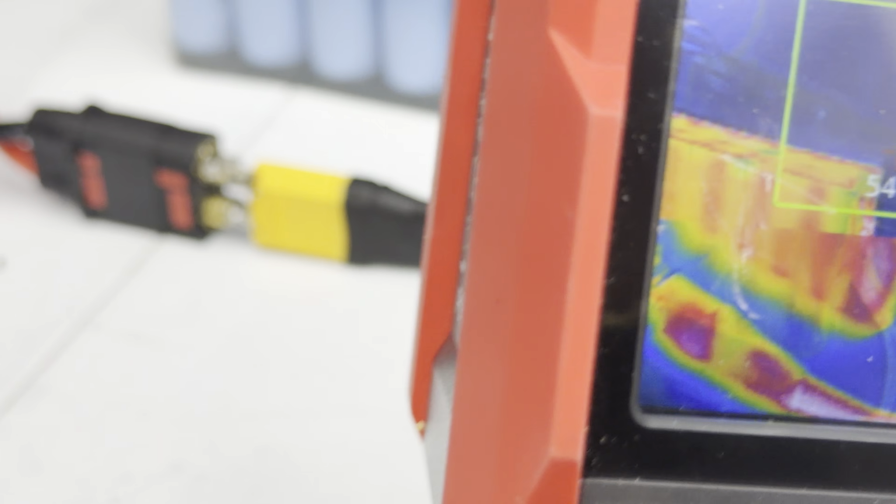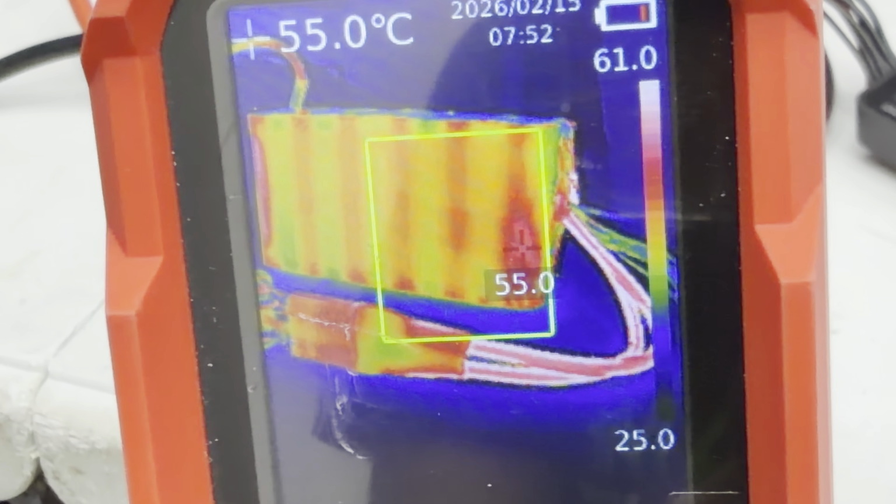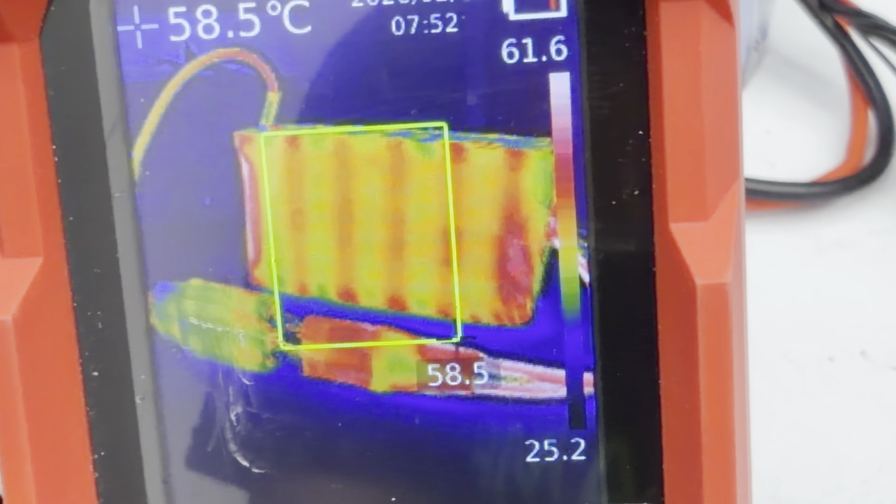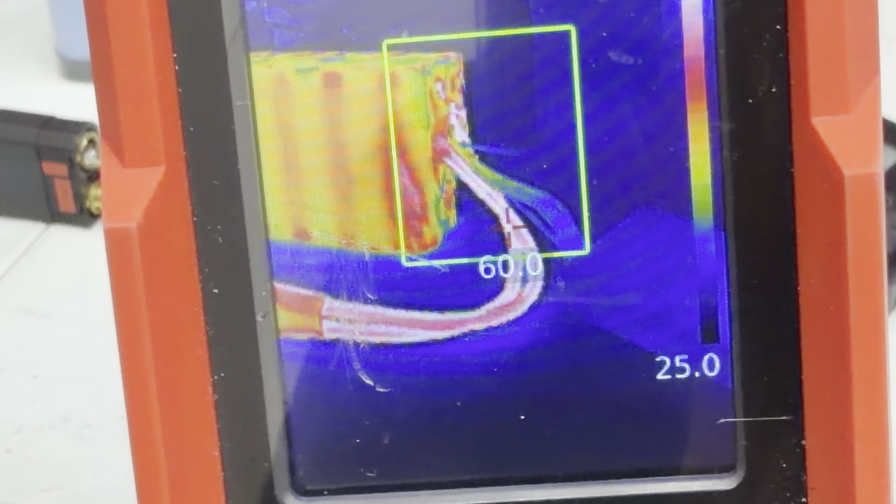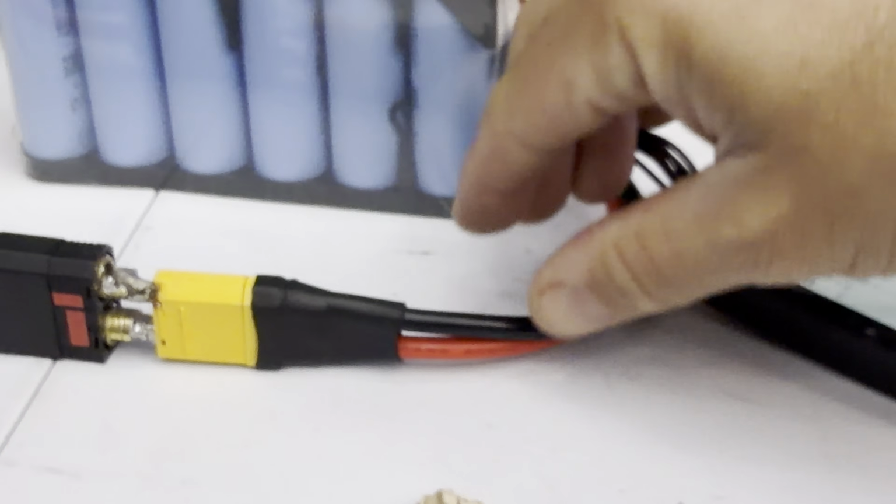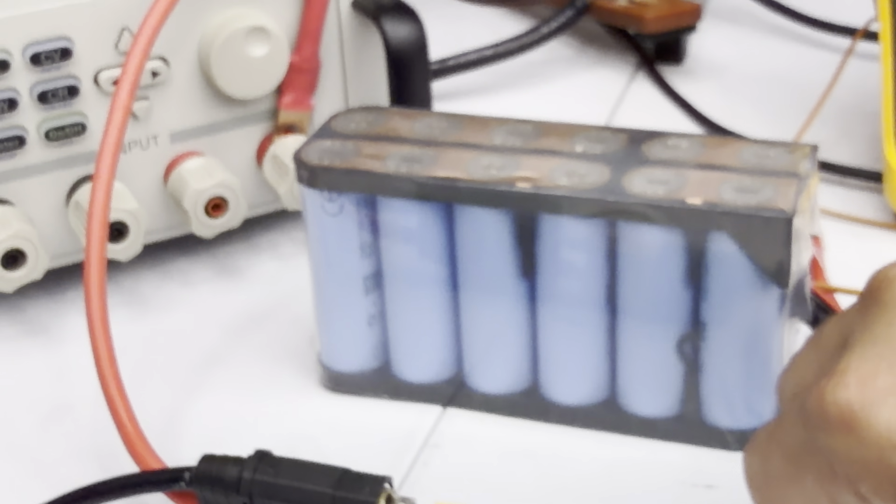Checking numbers. Cables as expected. Remember, this is only those cables. This is my testing cables. The pack cables are the ones that we measure. 60 watts, I mean 60 degrees. Yeah, they start warming up after, I would say, 60 to 70.